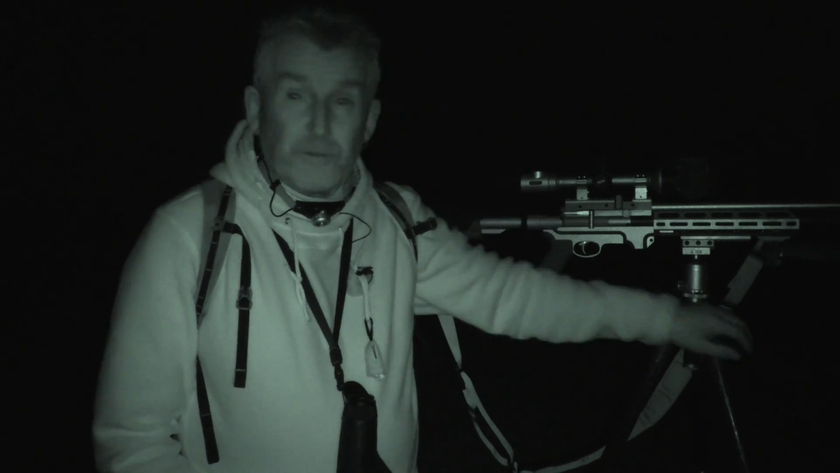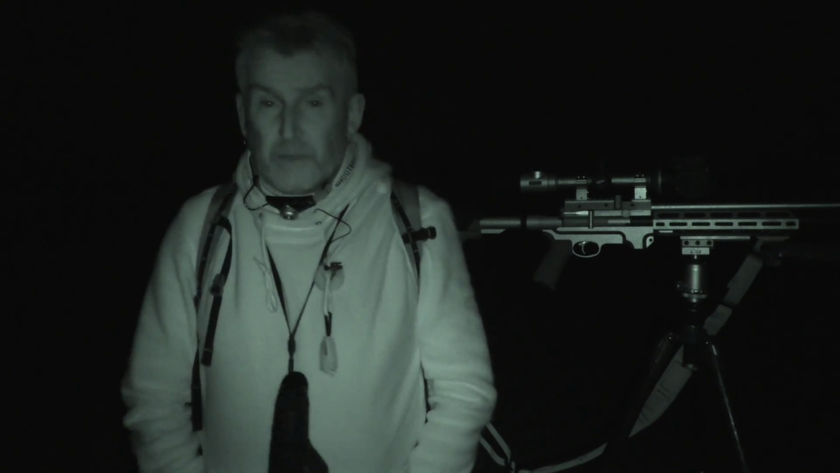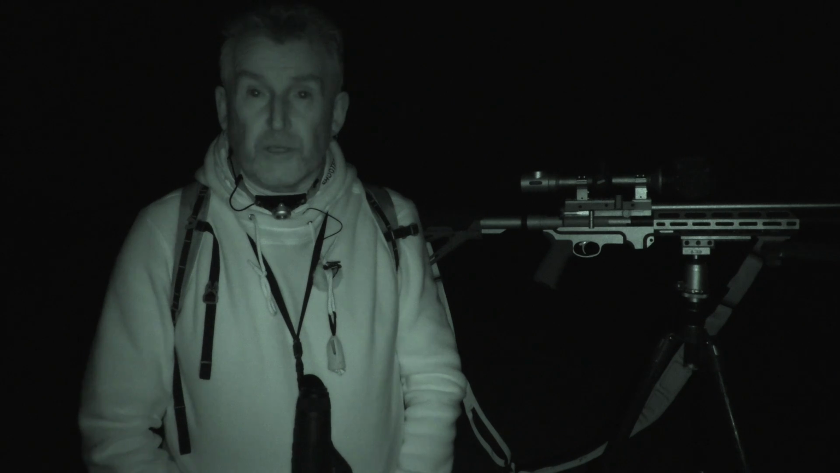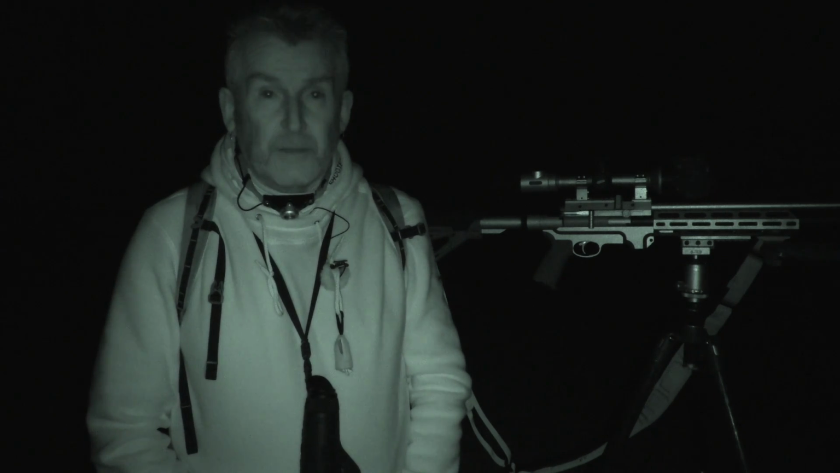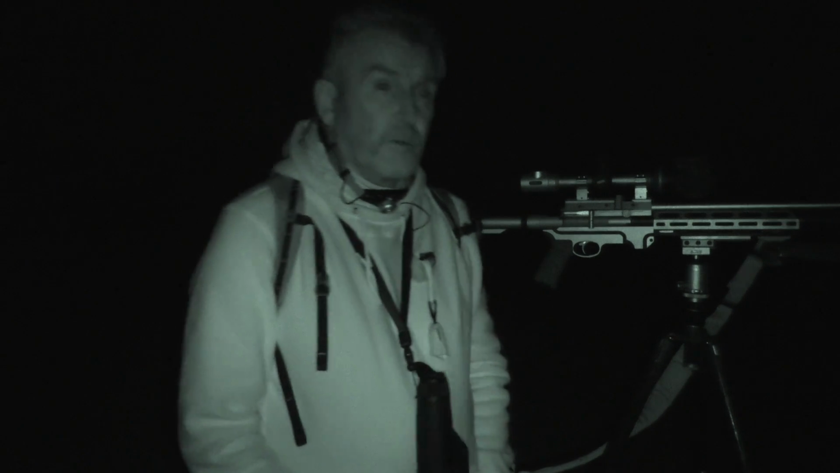Like I said, they usually do. They go up and down this bank side and often come here to the shorter grass. If that fails, we're going to head back down towards where we came from. And obviously the wind's going to be in his face then, so that should work in his favour. So hopefully we'll get a couple down there as well. So once again, we will set about waiting.